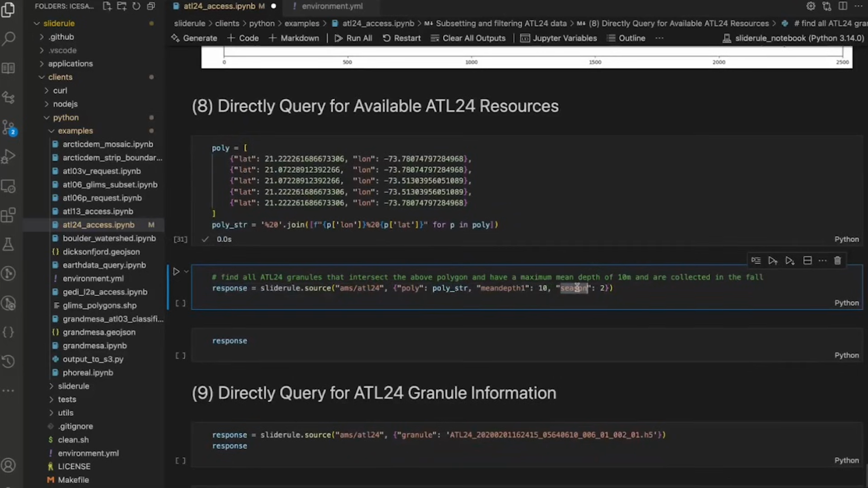And I only want granules that are collected in the fall. So there's an encoding for which season. Winter is 0, spring is 1. Actually, I have that wrong. This is the summer. I only want to collect in the summer. Summer's 2 and the fall is 3. So I'll run this request.